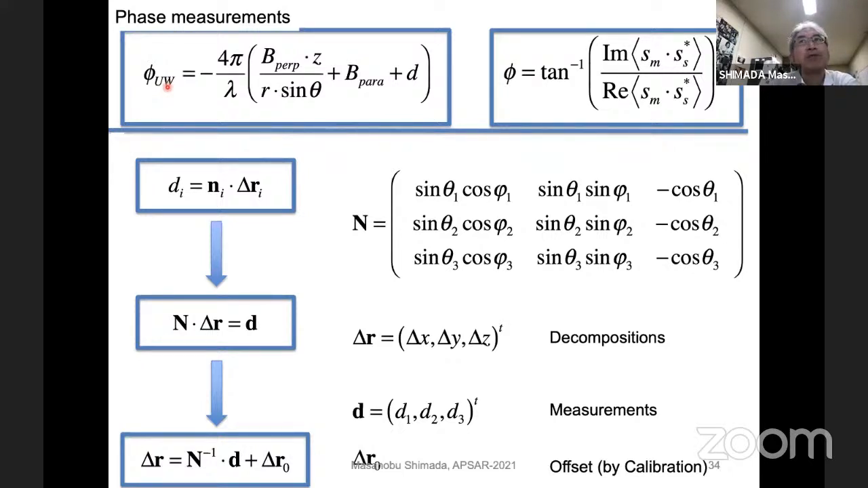Unwrapping is one very difficult technique, but recently a variety of software is prepared, like SNAP, though actually I am not using it. I'm using my own unwrapping software. This square type of unwrapping gives very continuous deformation mapping. And this 3D component of the deformation can be solved by here. This delta R0 is the offset obtained by doing the calibration.